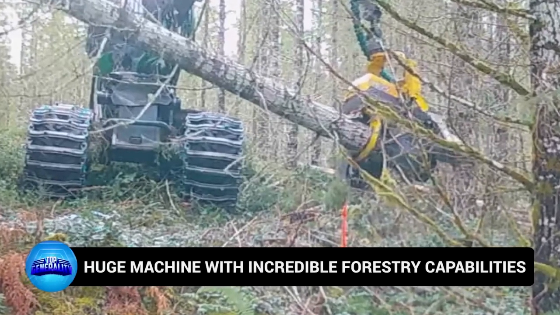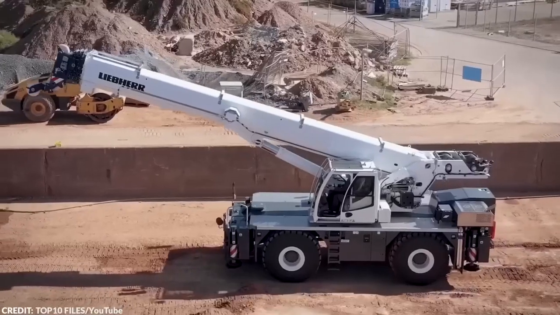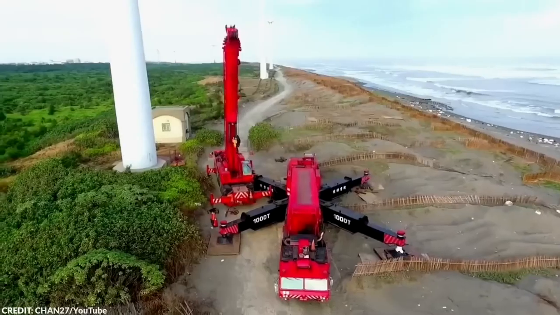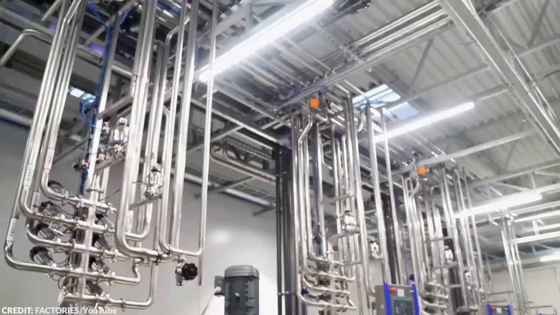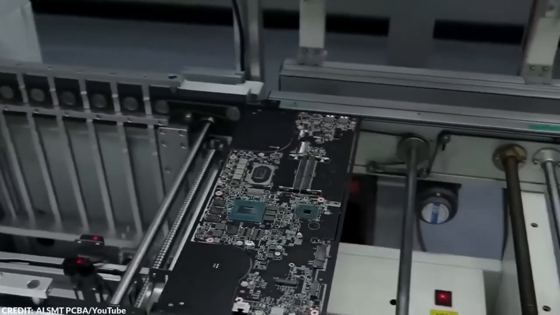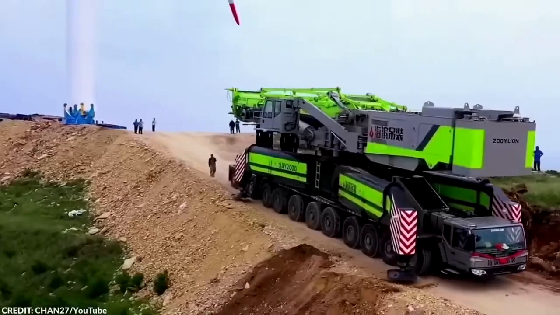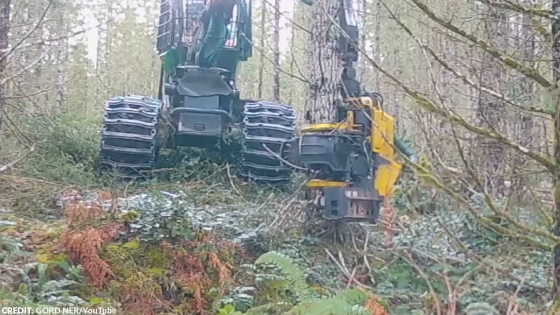Number 5. Huge machine with incredible forestry capabilities. With the development of technology, several processes which used to be done manually are slowly becoming automated. Several products are now mainly manufactured using machines. They're said to be more efficient and cost-effective, and for high-risk operations, machines are often able to make tasks safer for workers. One such machine is this big guy.